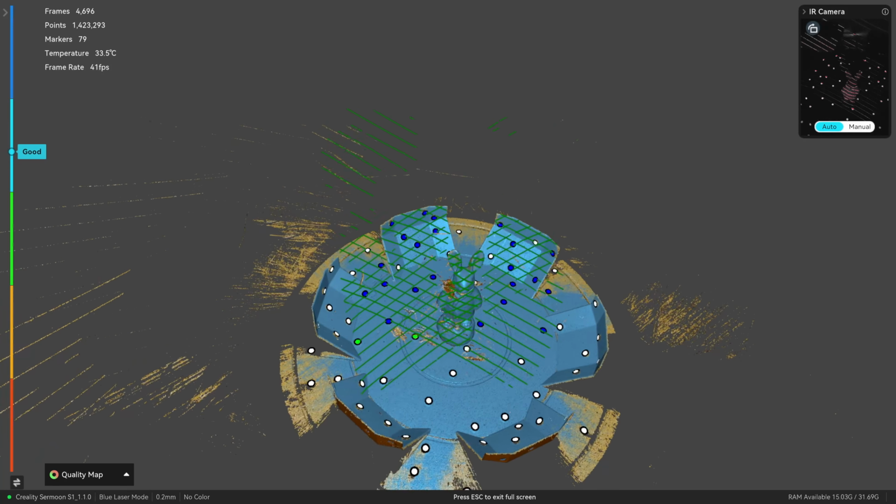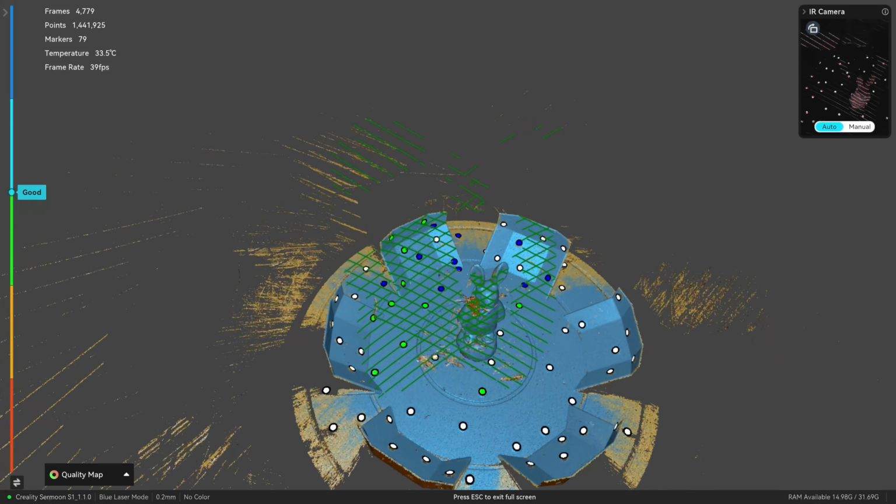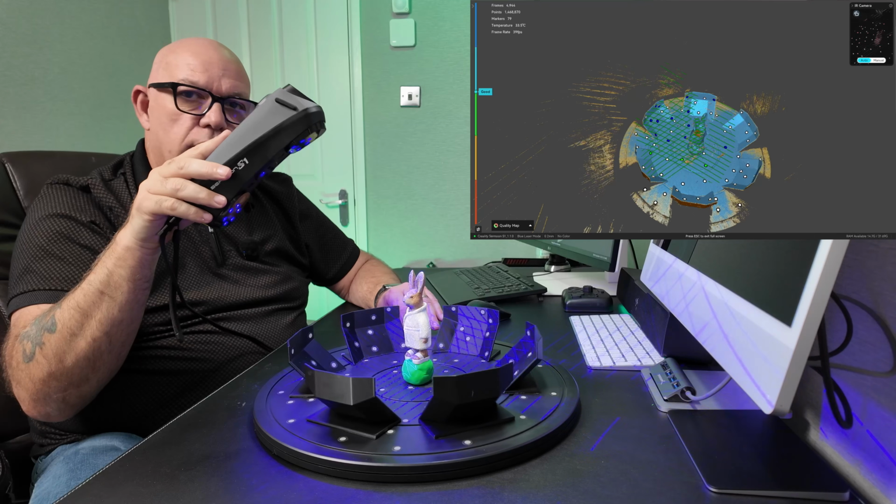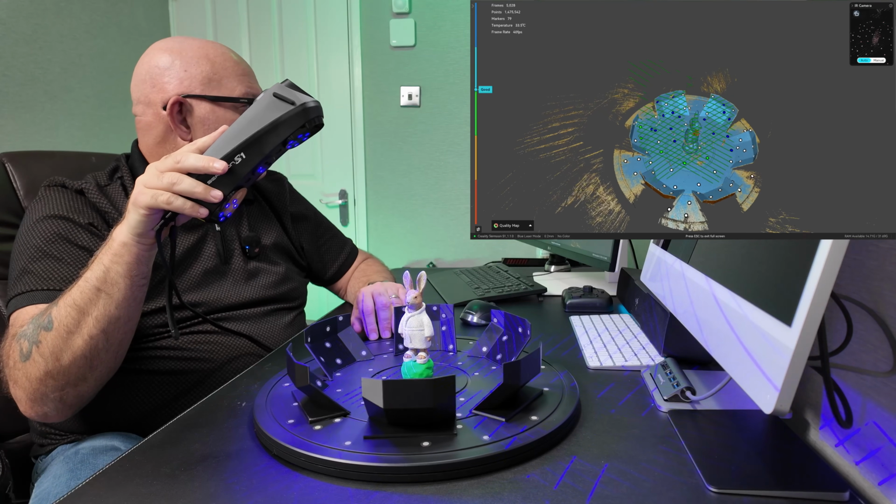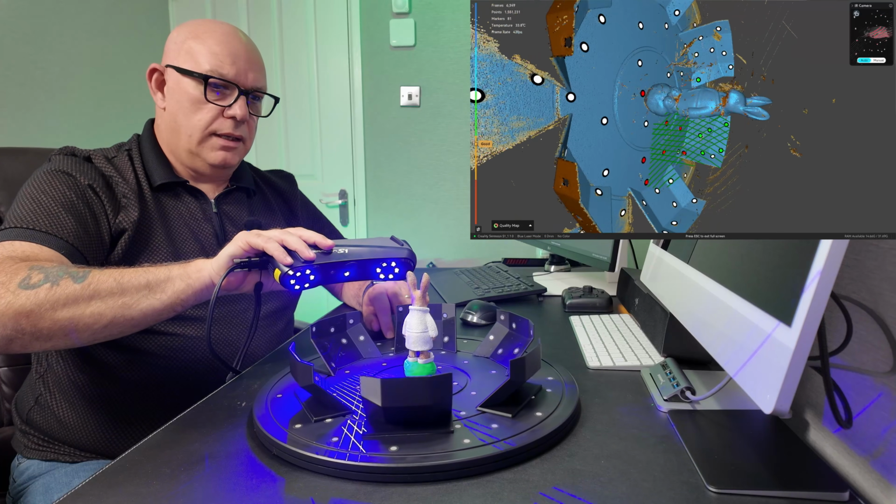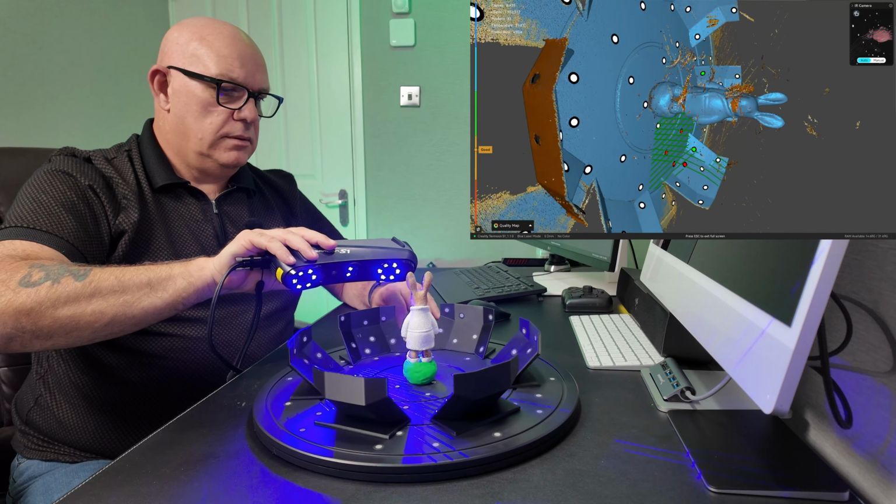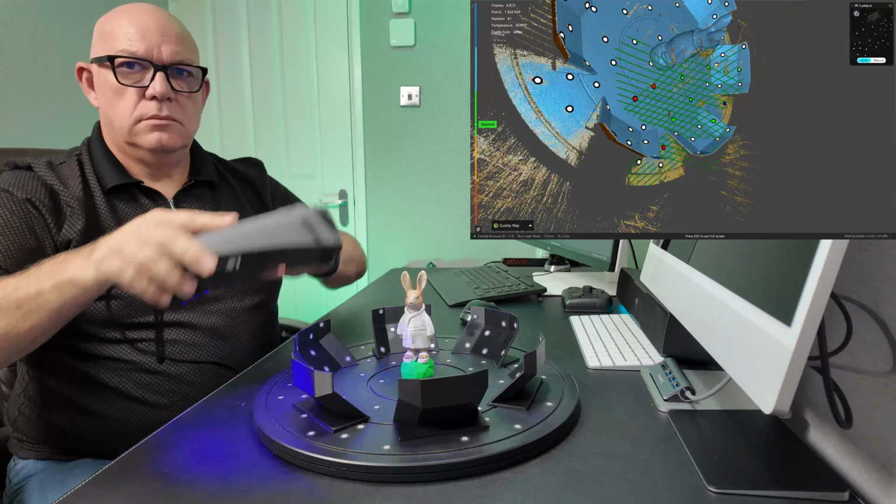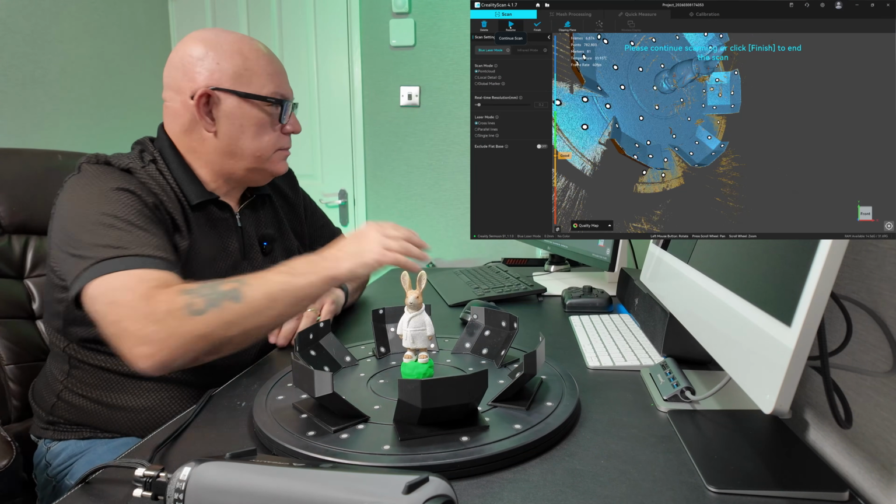Let's just continue around then. Now, I don't know whether you can tell from this picture and the way I'm holding the scanner, but I'm holding it quite a distance away because it's got a larger field of view. Dropping it down like that, coming all the way around. So look where we are at that then.